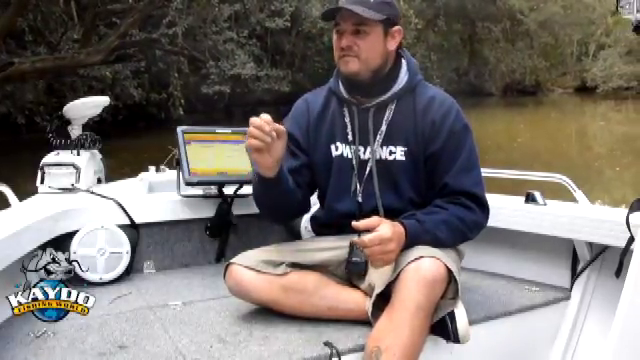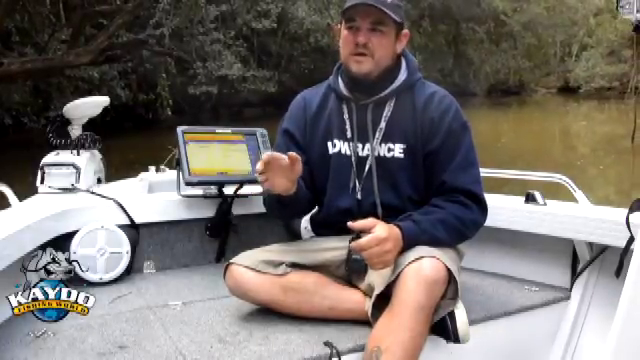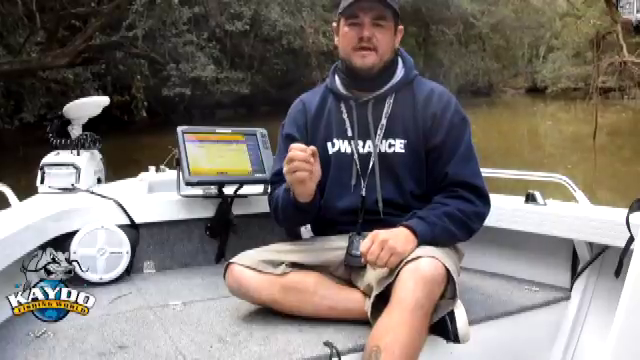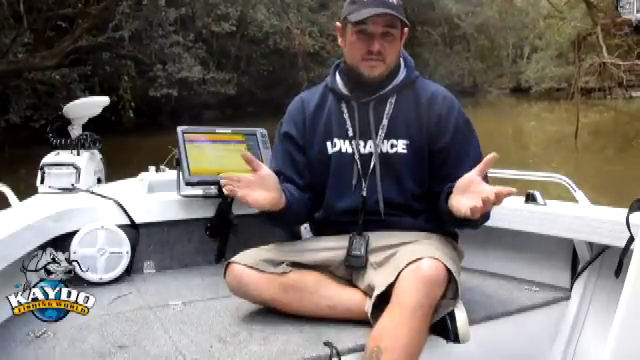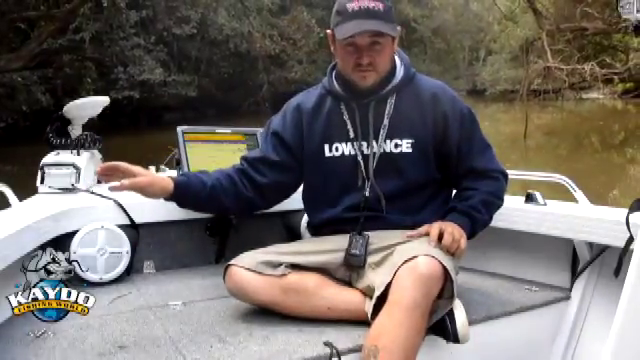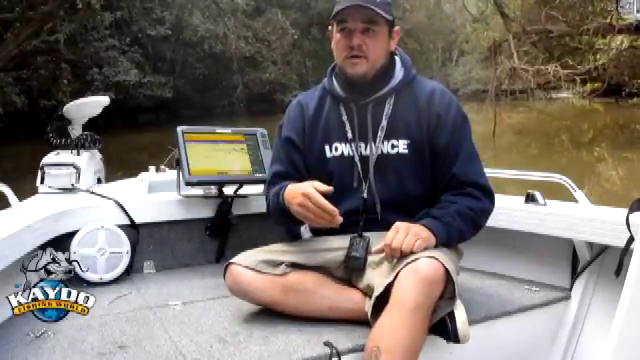Now you just have to work out what's going to work for you in the style that you're doing. Obviously if you're fishing very close to banks where you don't need a larger cone angle, you'd go to the 800, but if you're sitting in the middle of a river where you want to scan all the way out to both sides, or maybe just to one side, you obviously want to use the larger cone angle because you pick up a lot more.